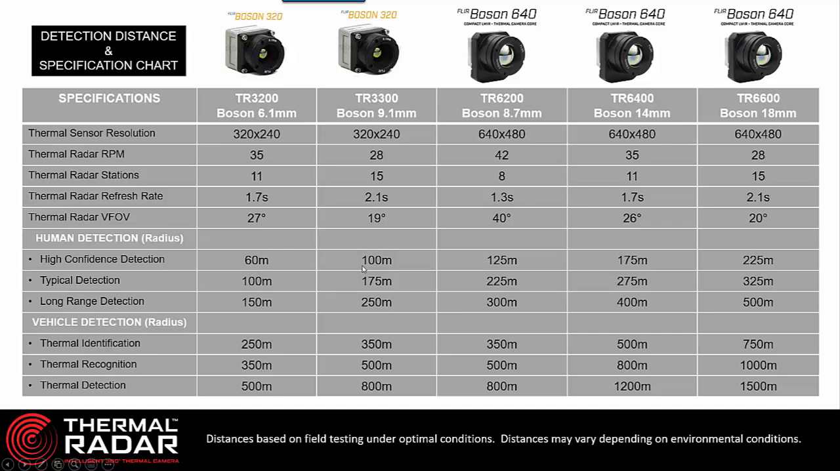But once you start getting beyond 200 meters of detection required, then we suggest you go with the higher resolution units that have 4 times the amount of pixels. These higher resolution units can detect a person, in the very best case scenario, at 500 meters in radius. So 1 kilometer in diameter.